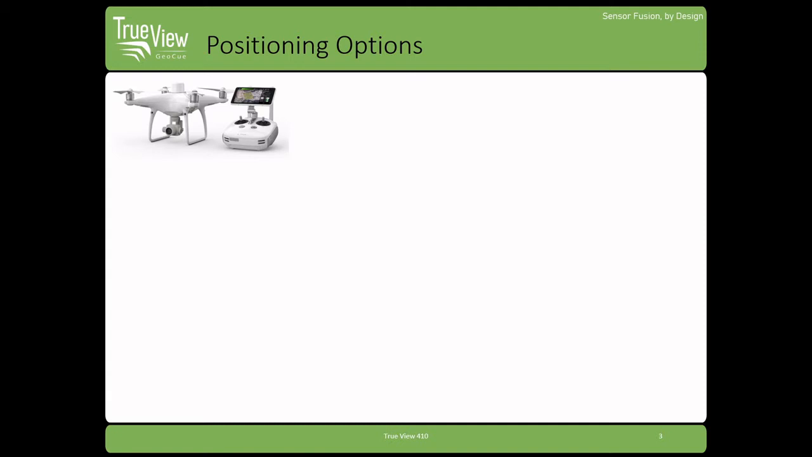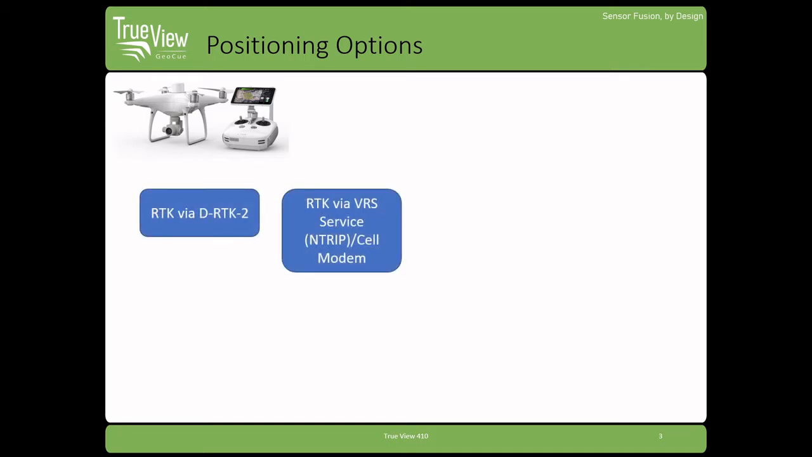Let's talk a little bit about positioning options that you have when you're flying your Phantom 4. Obviously, it's the Phantom 4 RTK, real-time kinematic. So that's a very common mode to operate in. If you're familiar with RTK, you understand how that works. You're either going to work with the DJI base station, the D-RTK 2, or you're going to work with a broadcast service to get your real-time kinematic corrections.